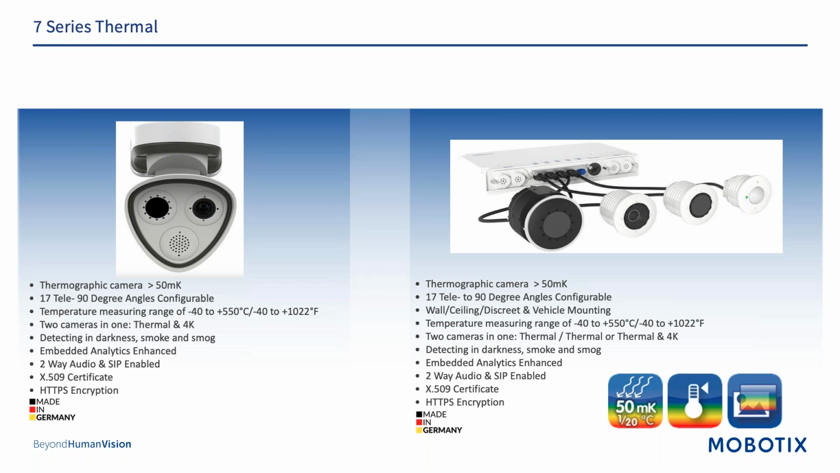But the key to our success with the 6 or 7 series is the thermal radiometry. So thermal radiometry allows us to capture up to 20 different zones in a scene and look for temperature. It doesn't have to always be heat. People think of thermal just as we're looking for heat, but we're just looking for temperature. So when you think through these different applications in the industrial sector, please keep that in mind. One camera with thermal and optical that you can set up to 20 different events that can be configured simultaneously over a temperature range of -40 to 55 degrees Celsius.